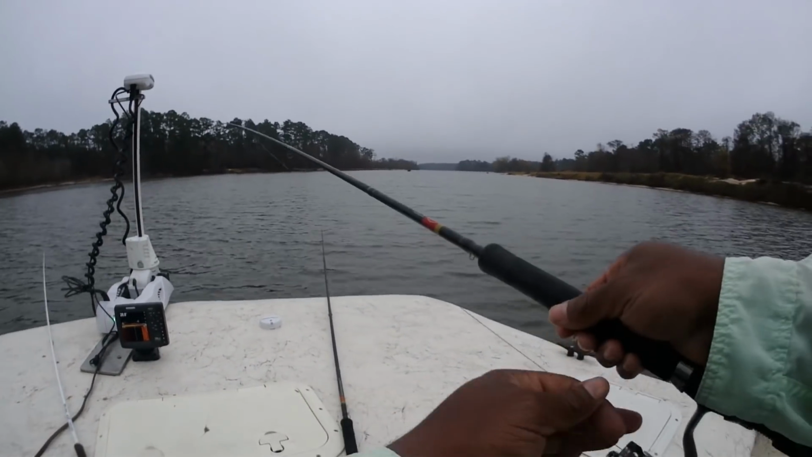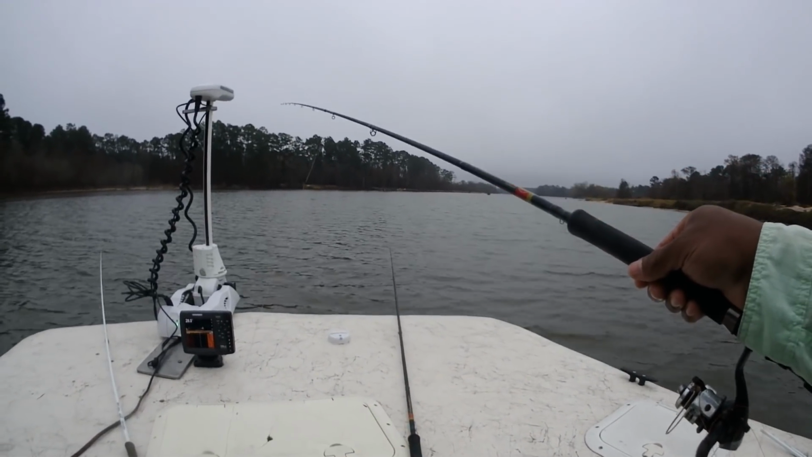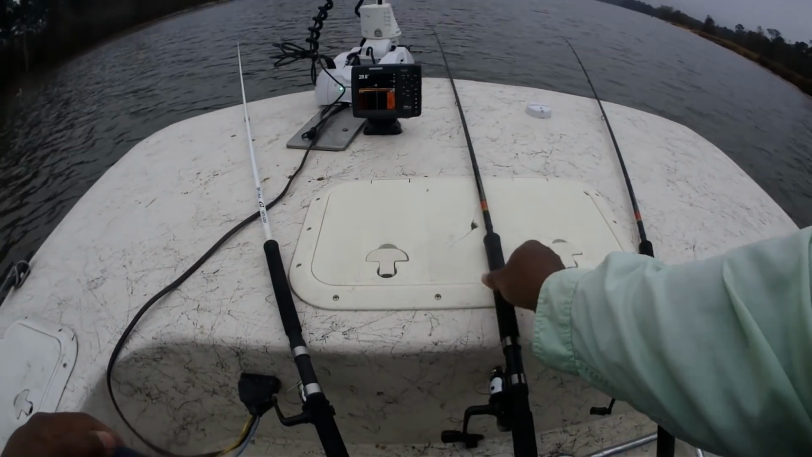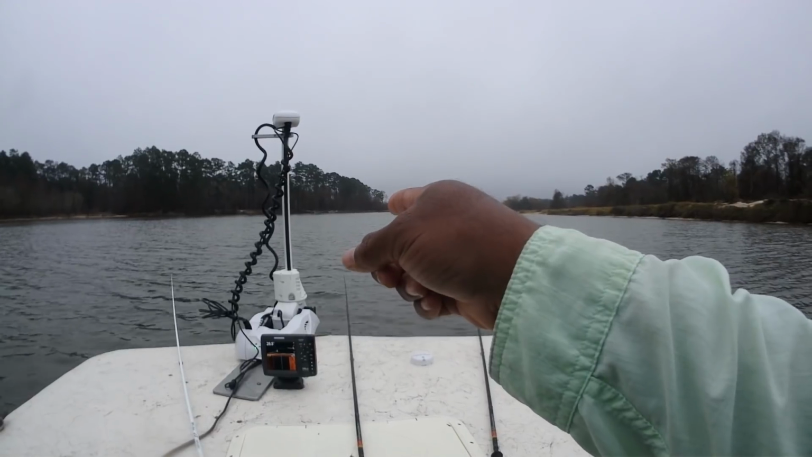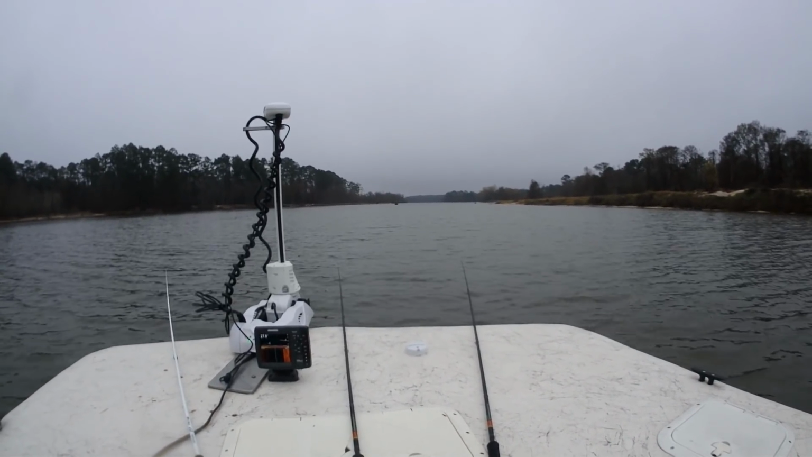Even though I'm catching these fish at 25, 28 feet deep, I haven't had any fish struggling with being brought up too fast. So if we get another hit on that red and chartreuse, I may add another jig to it. I'd like to see a couple keepers come on it.